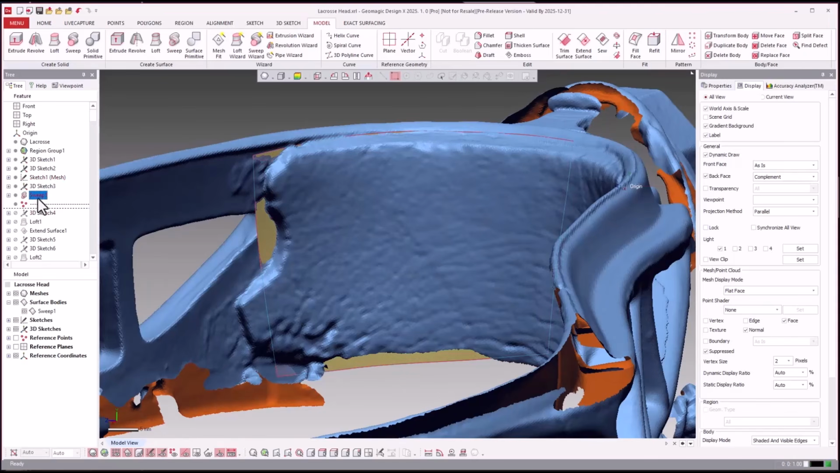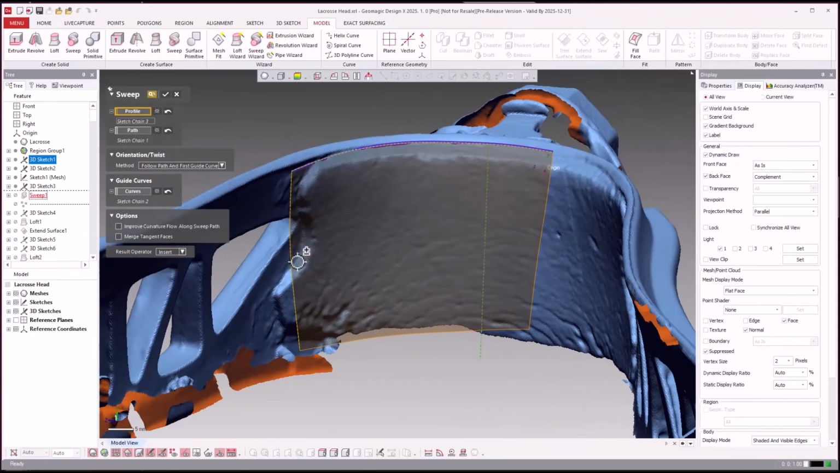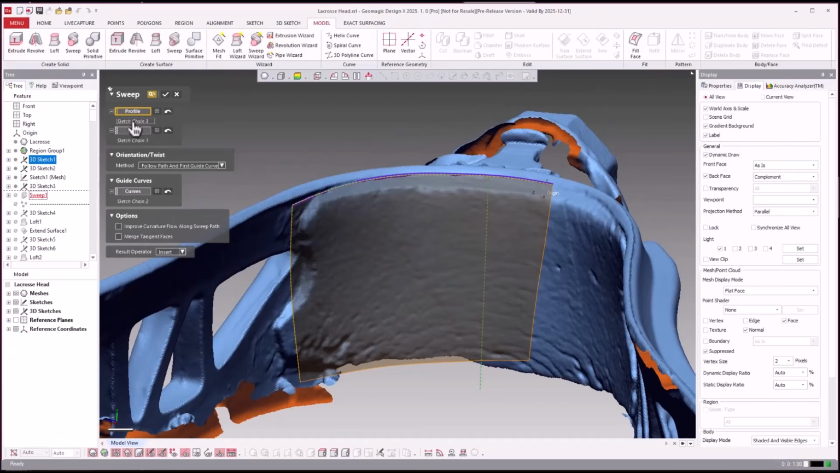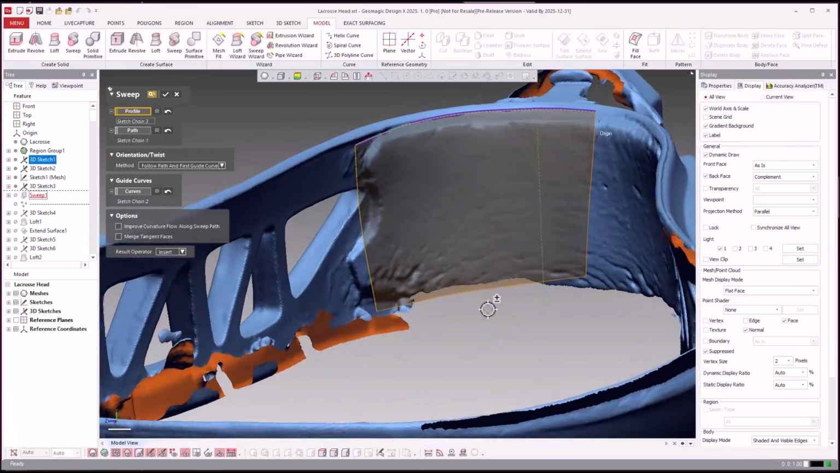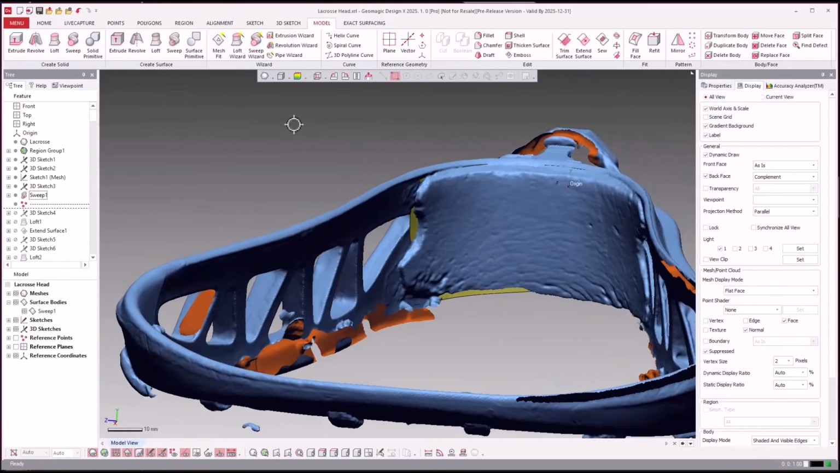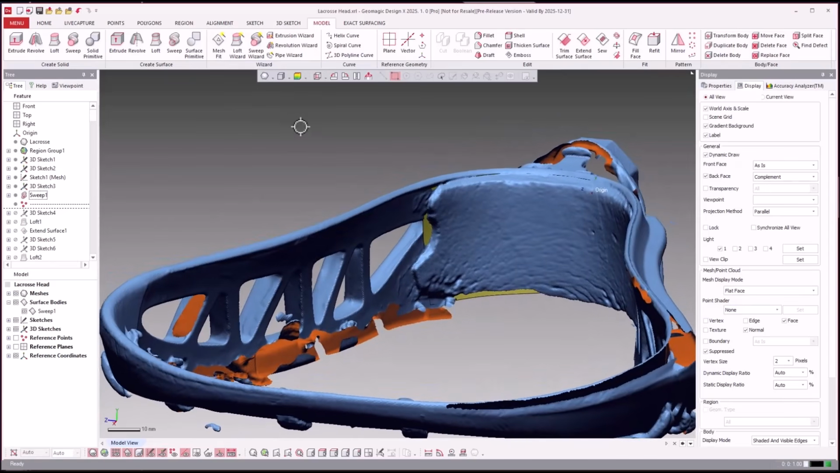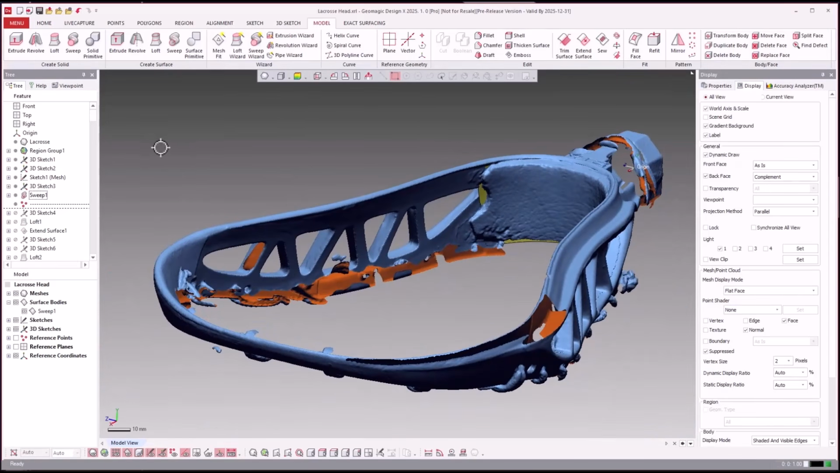So if I hit edit, there's the vertical curve there. So they did a sweep with a profile and a guide curve to model down. Just a neat method. Those of you that do a lot of modeling might think that's cool. Other people might be, what's the big deal?